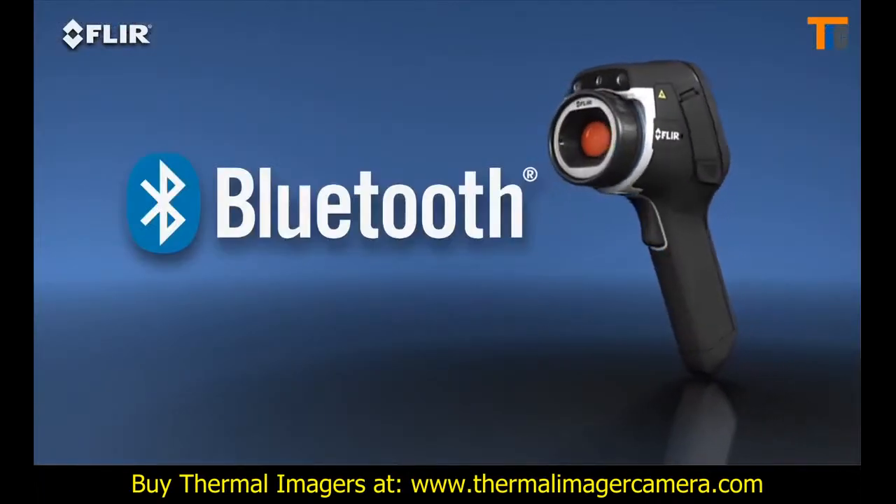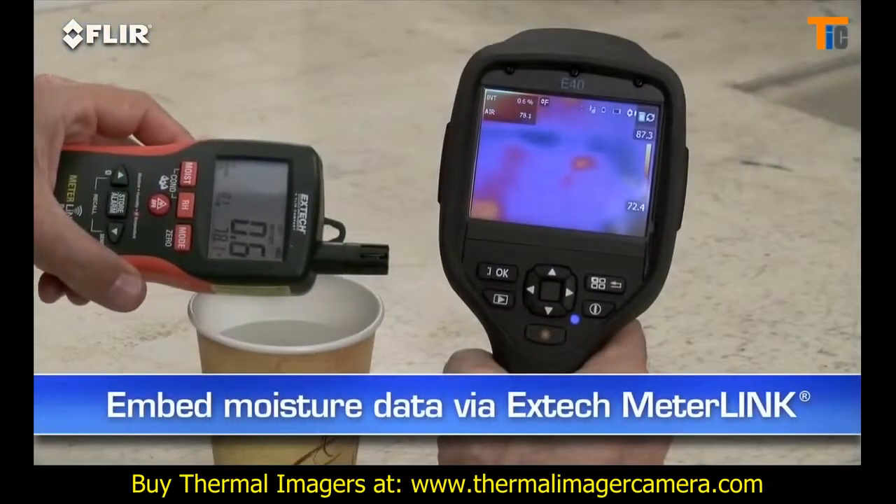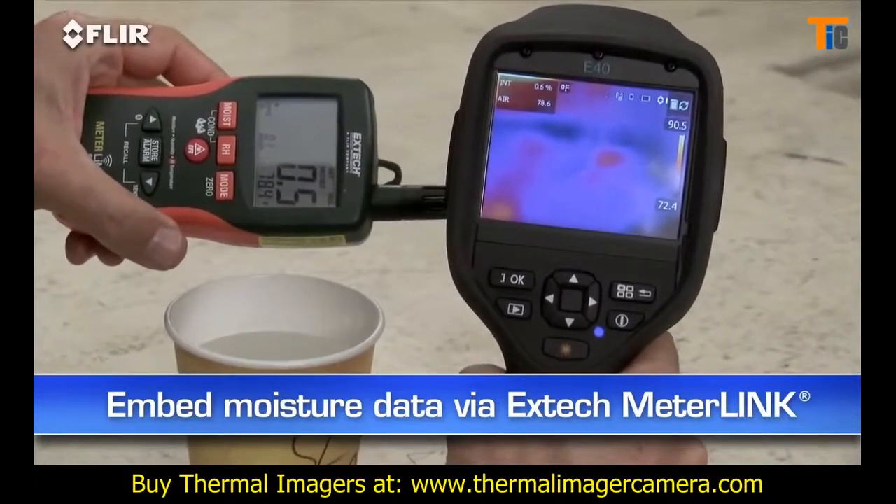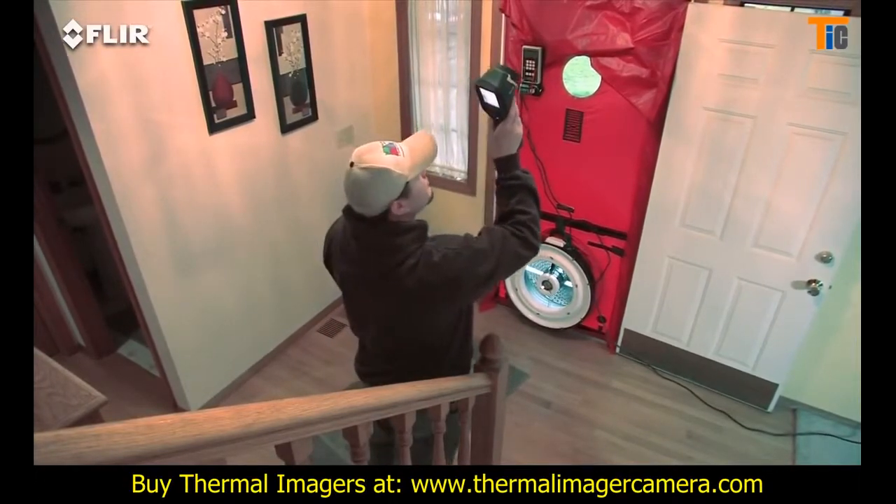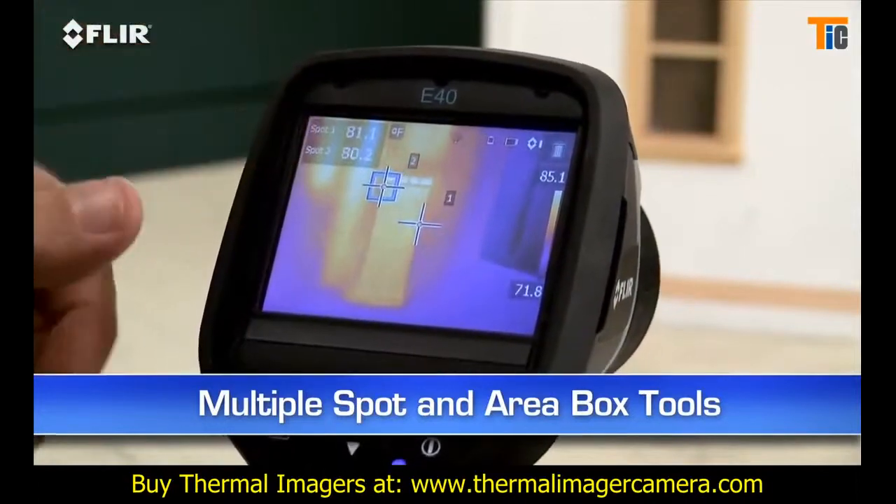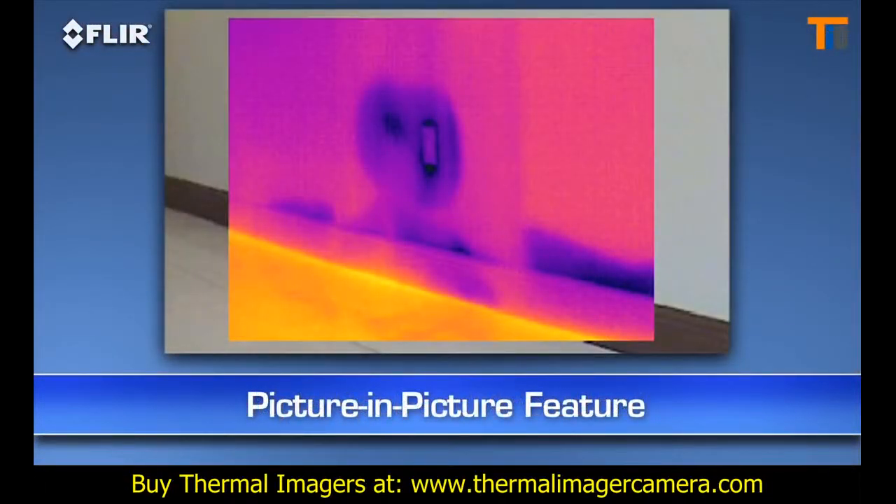You can also connect via Bluetooth to a wireless headset to record voice annotations and to X-Tech MeterLink tools, so you can embed data from your moisture meter right into your thermal images as you capture them. Other E40 features? A higher res visible camera and multiple area box and spot meter tools to help you compare more temperatures in the scene. Plus, you get picture-in-picture, another good way to identify the location of problems.